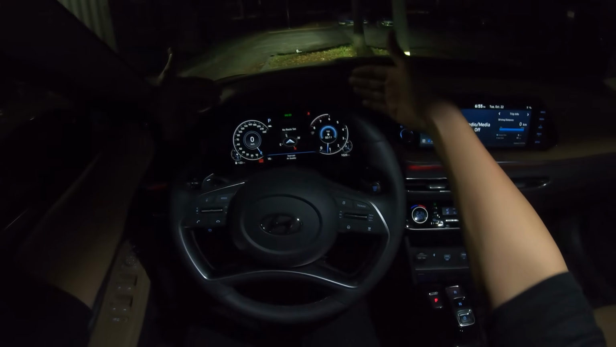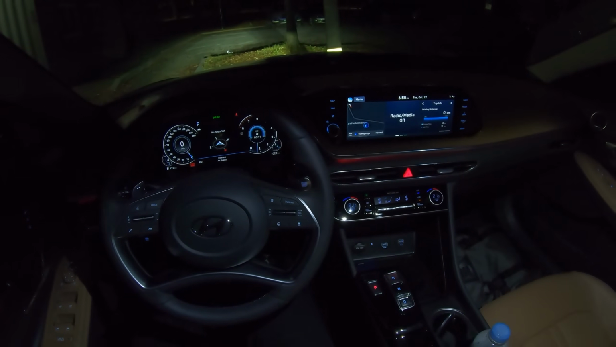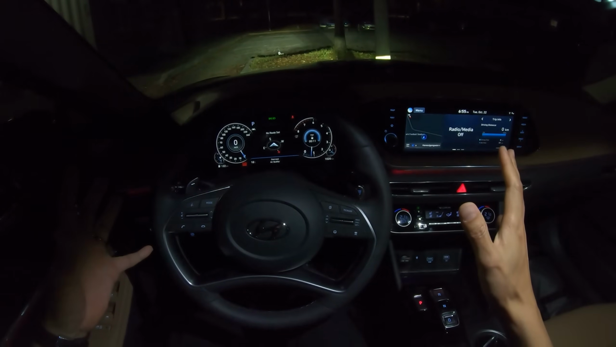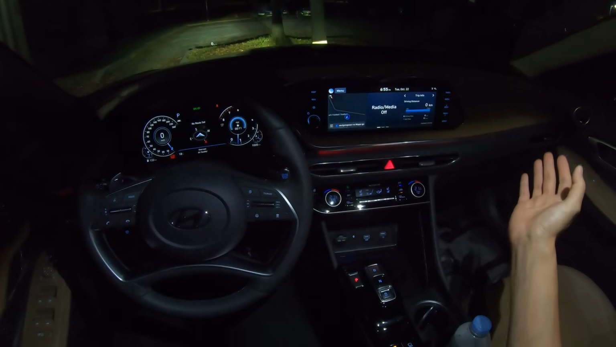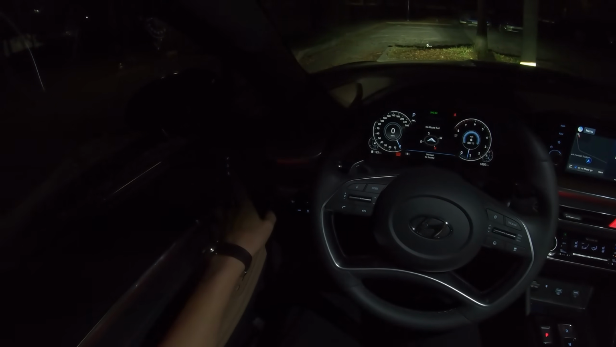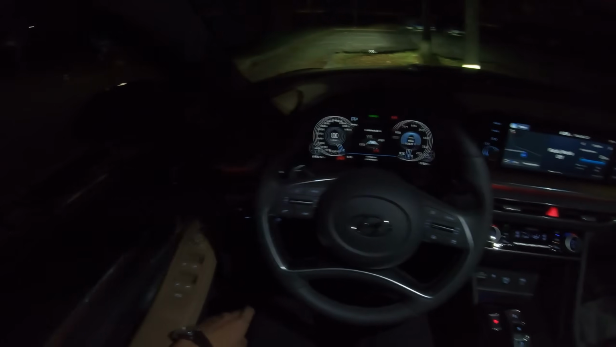It still has the same awesome-looking 12.3-inch gauge cluster on the left and 10.25-inch infotainment screen on the right. I don't think there's anything particularly special about this turbo interior. It looks like they used the same interior, but nonetheless it's very nice. It's got 2 memory seats on the left and a Bose sound system with 12 speakers that sounds really awesome.